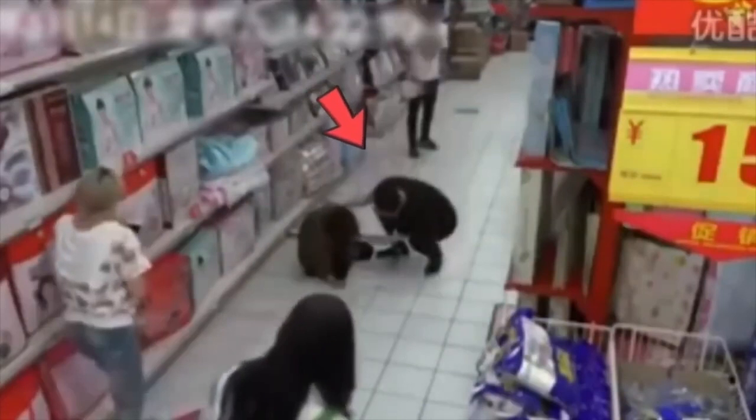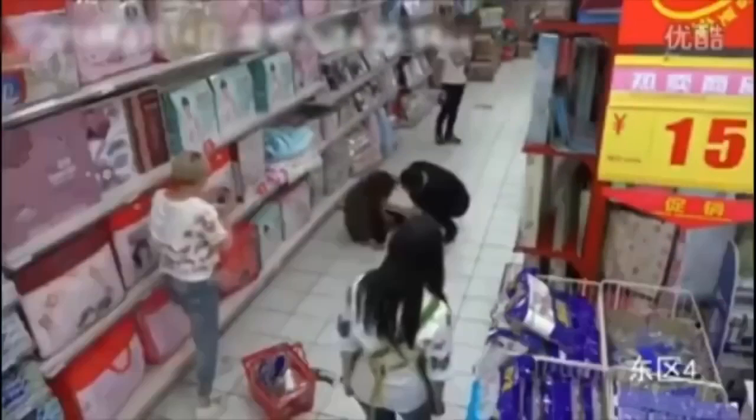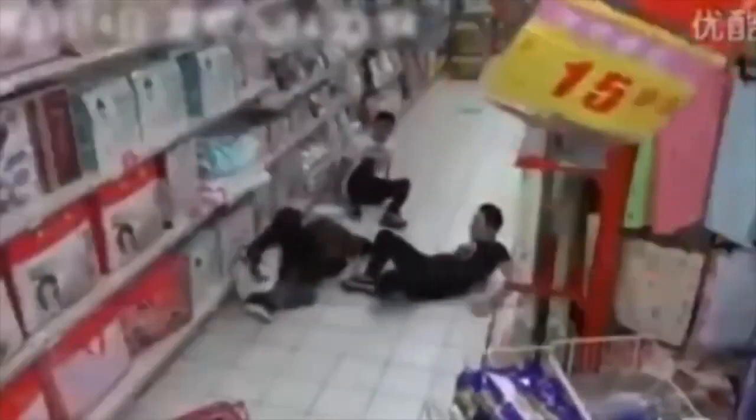As the man in black tries to hold her down, the woman calms down, but then lets out a final scream, which makes objects in the store move and the security camera flicker.